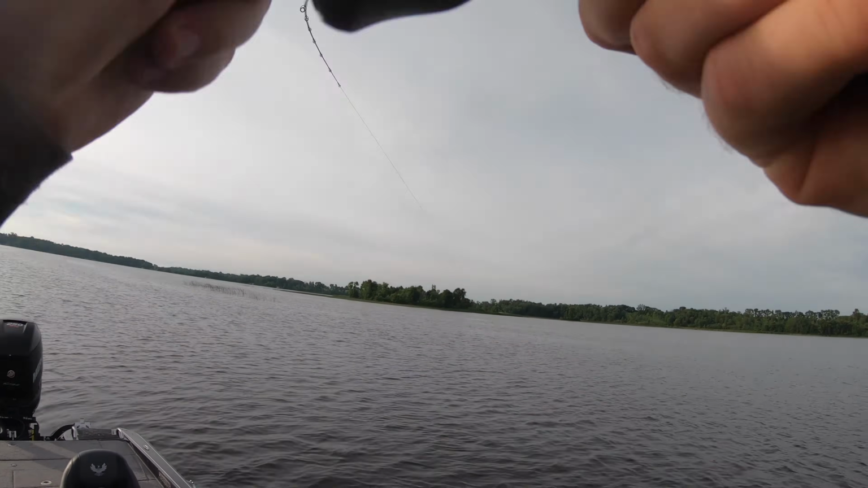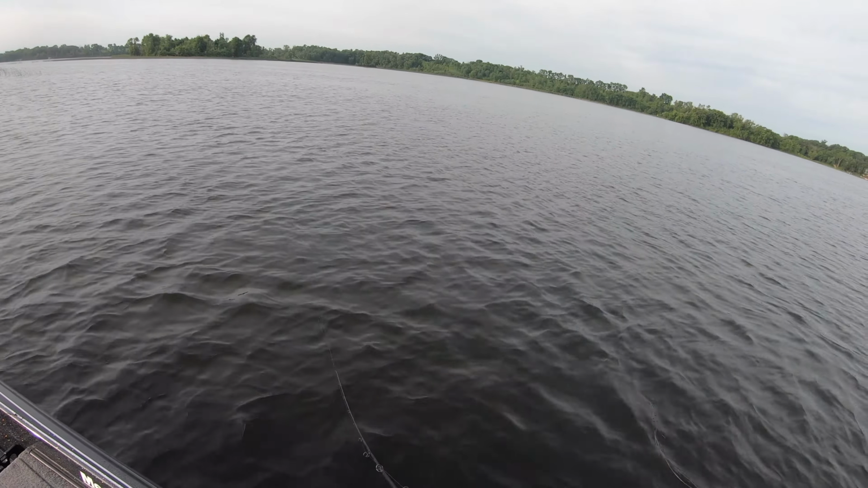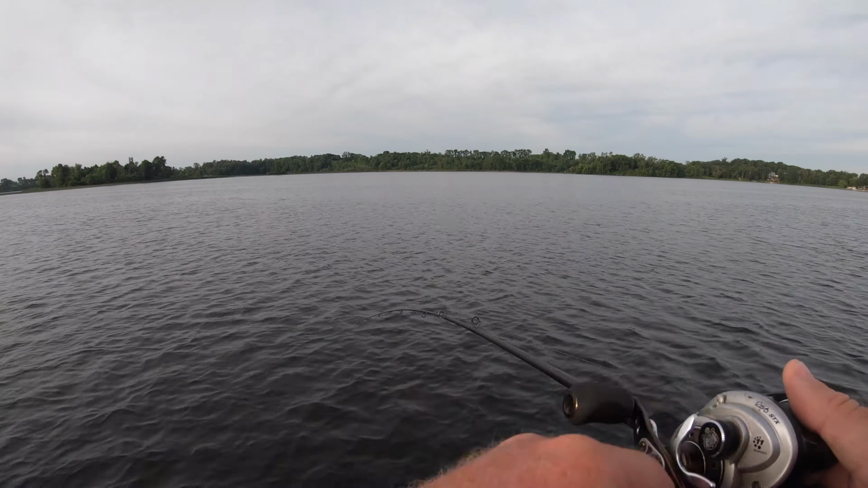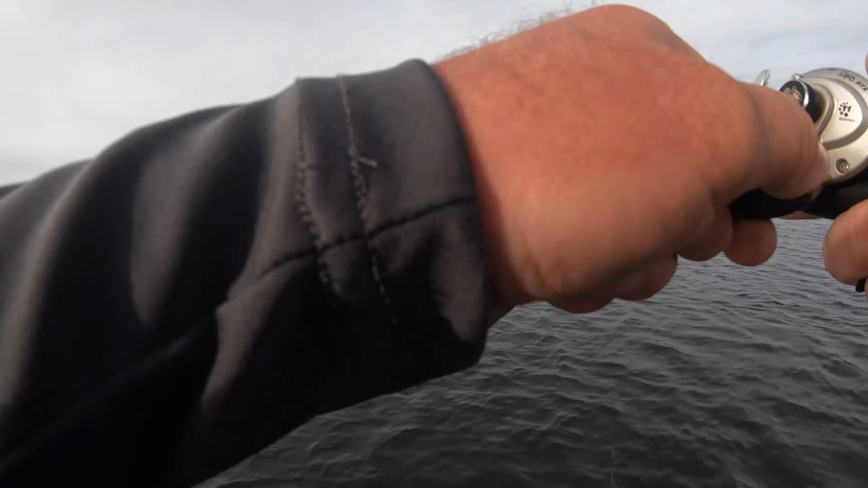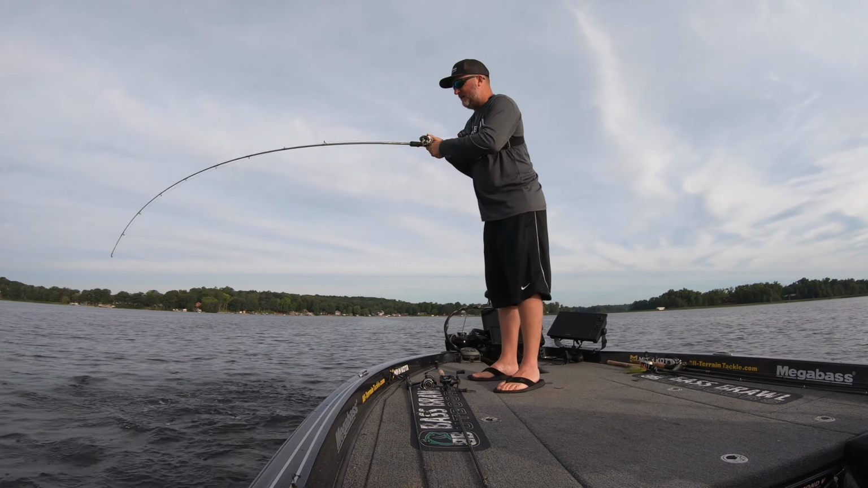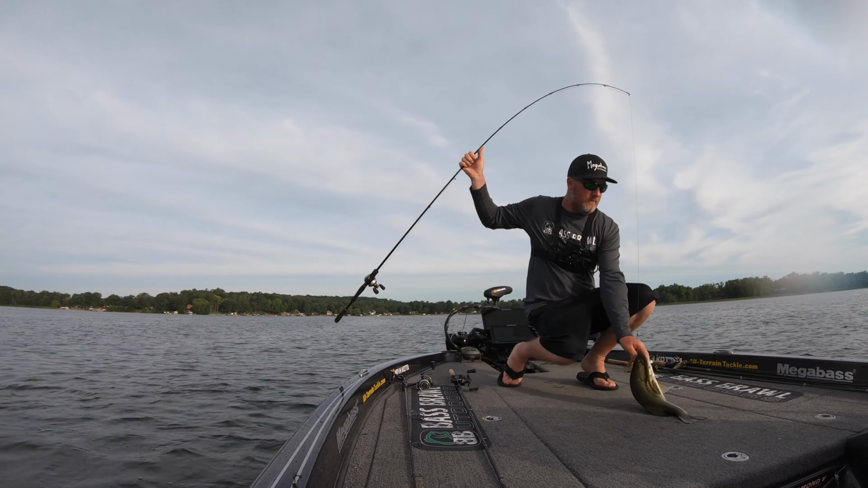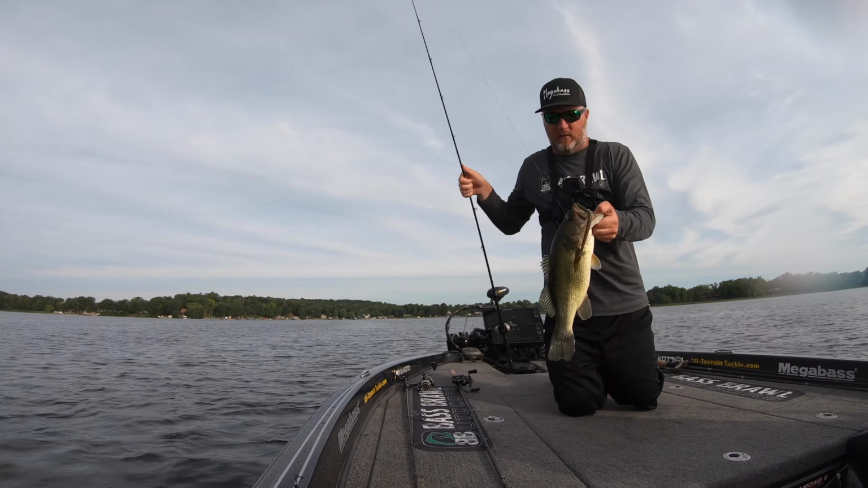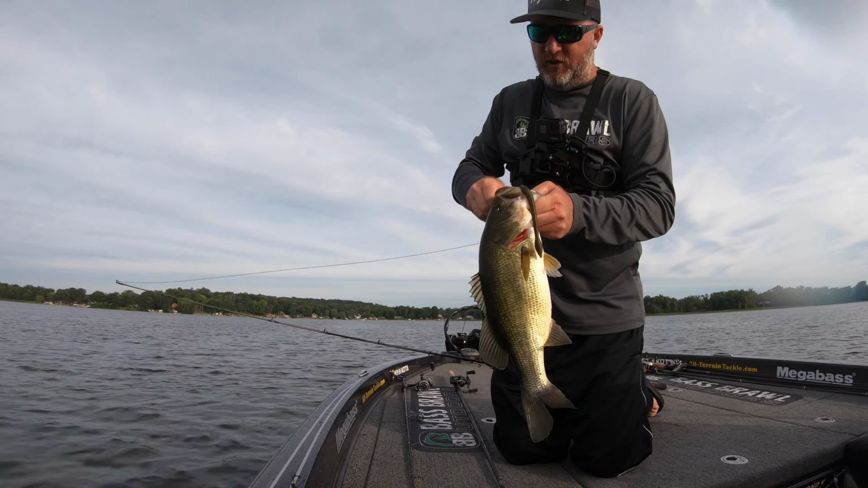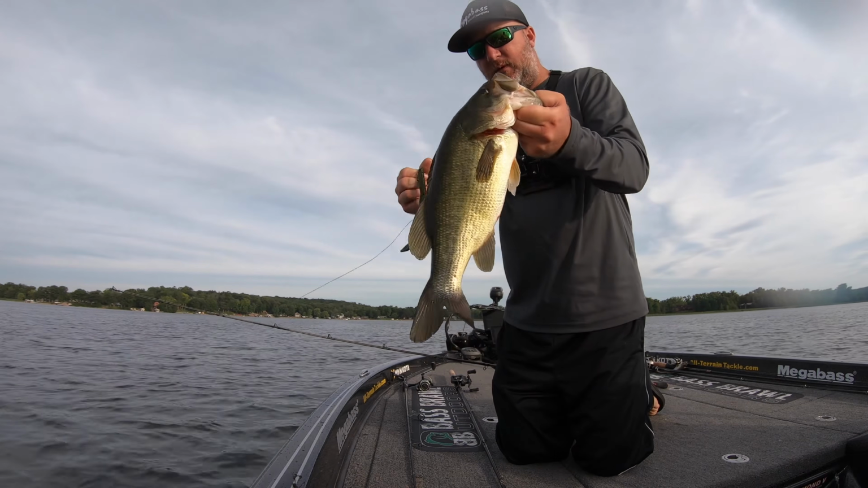I threw that Texas rig worm up more into the coontail. Fish wants to come up and jump. That's a good start on that. First cast with that Texas rig bullworm. Little bit shallower, still rocks, but there's coontail growing up on them. So they might just be tucked up there after that storm went through.